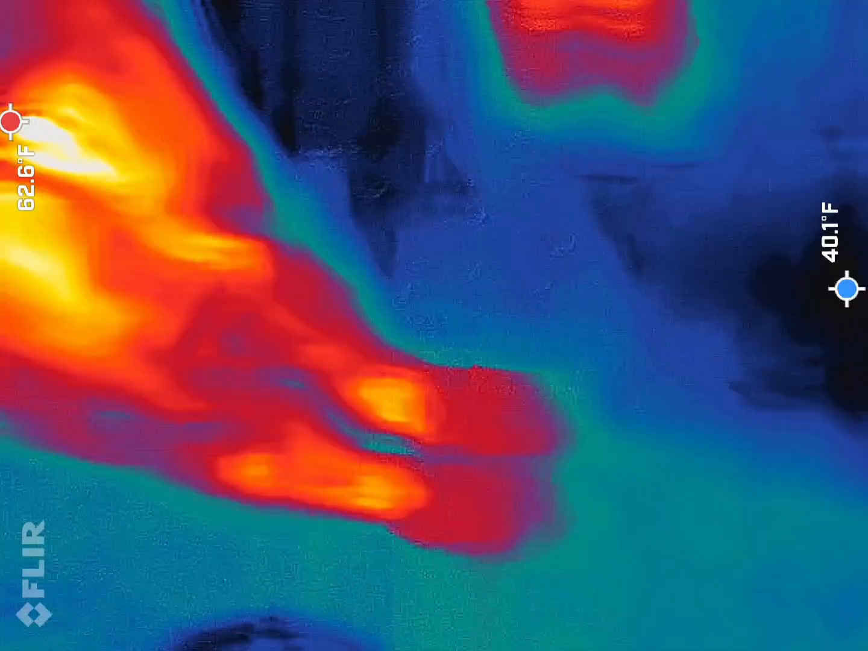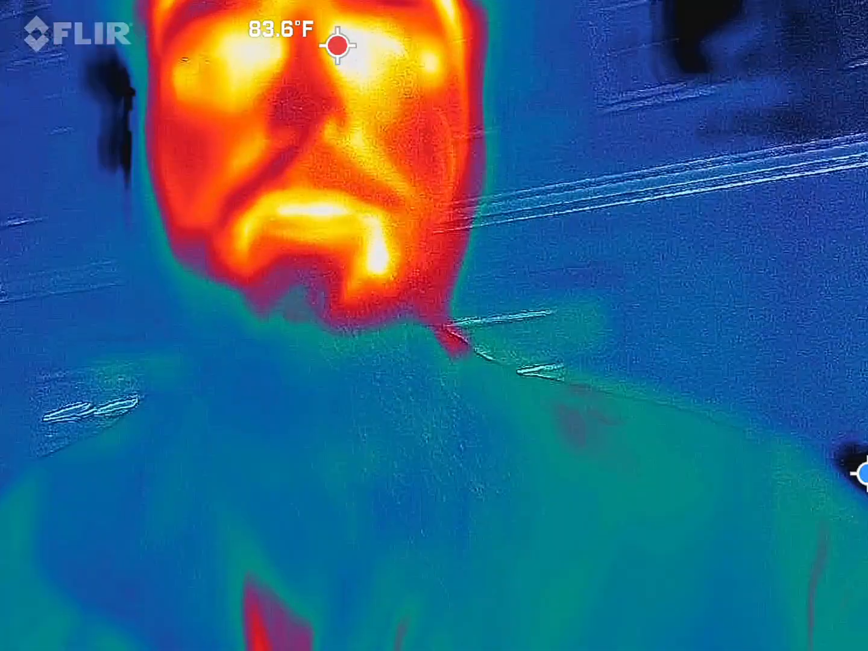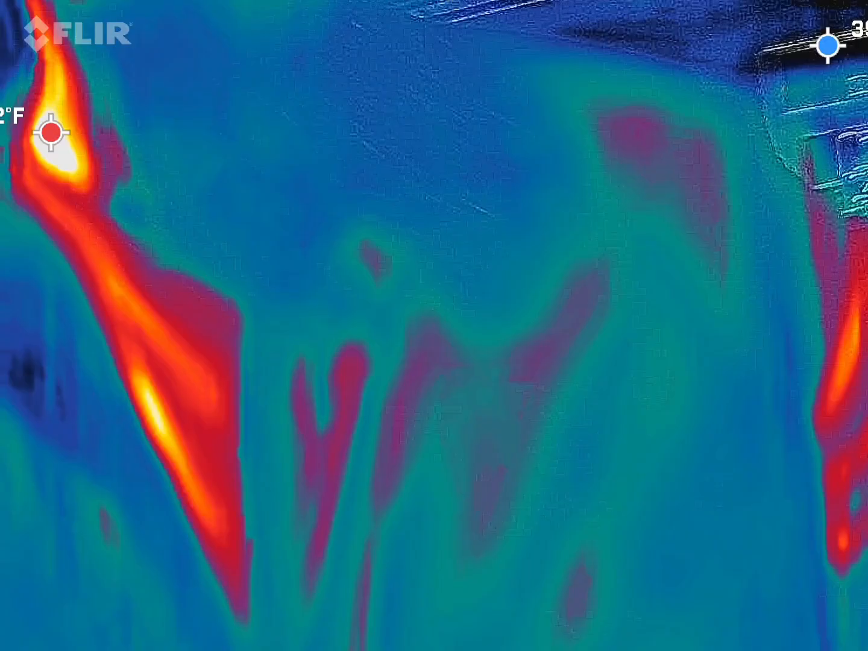Quick demo with this, just so you guys know what you're looking at. You should be able to see me in there, red, orange, and yellow guy, blue beard, because my beard is colder than my skin. That's why it's blue. So with this particular camera, by the way, me being the red, orange, and yellow thing inside the frame, that means I'm the hottest thing inside the frame right now.